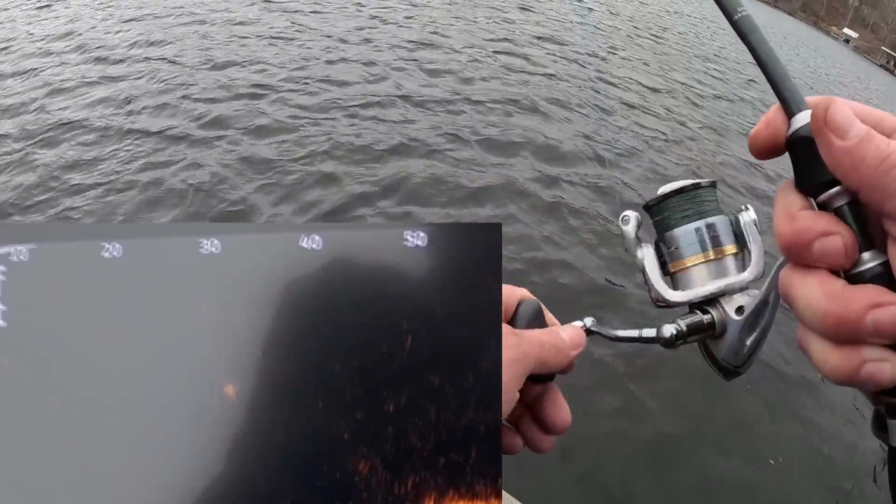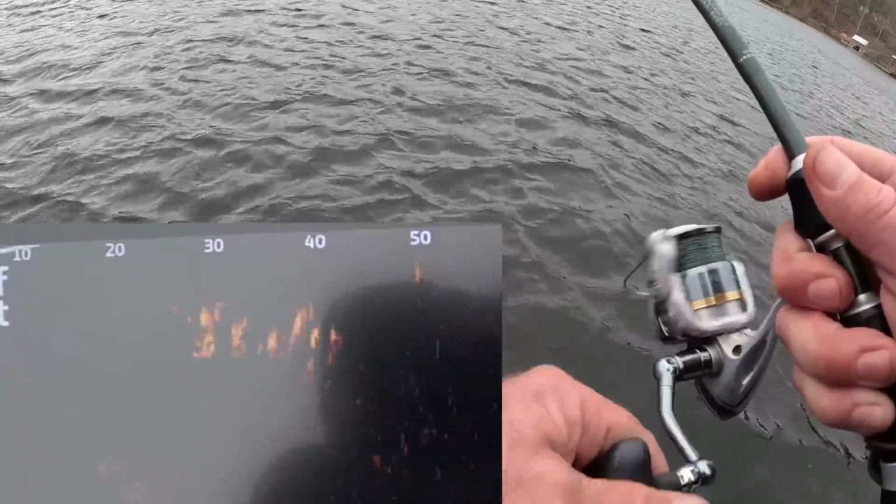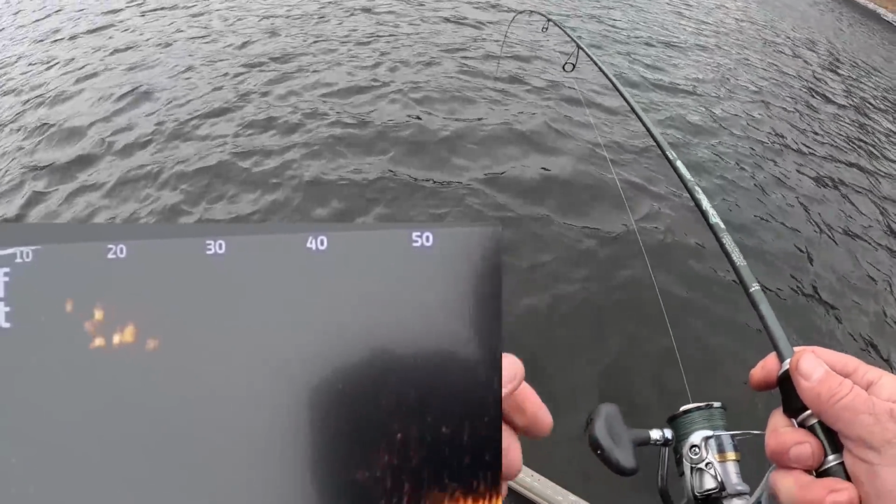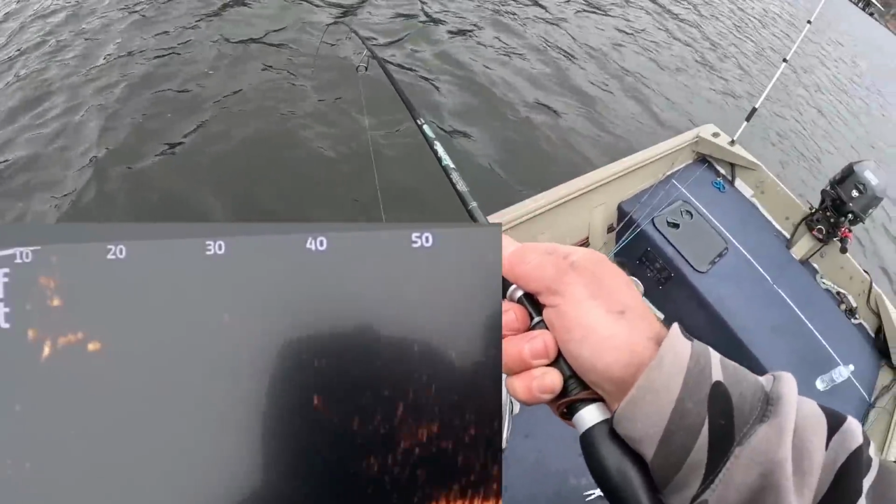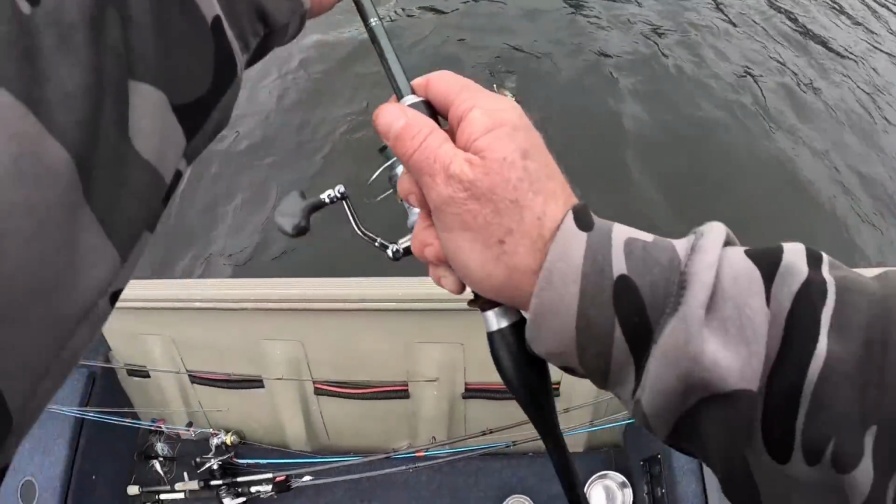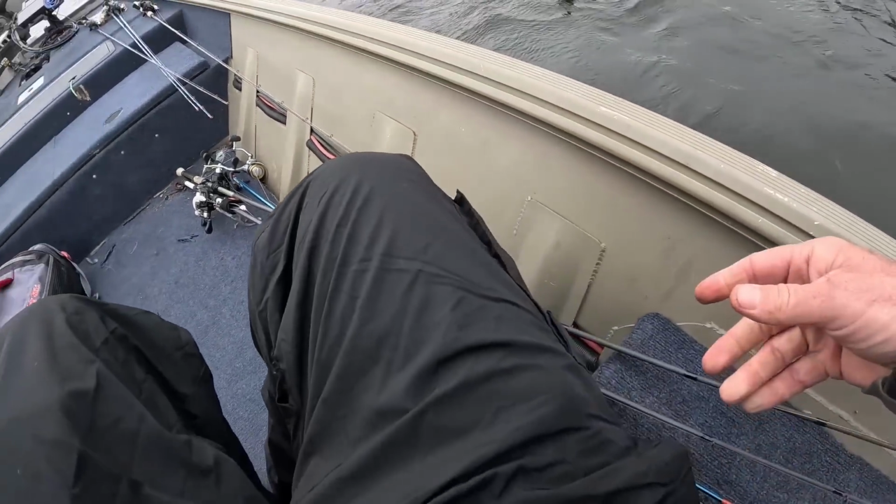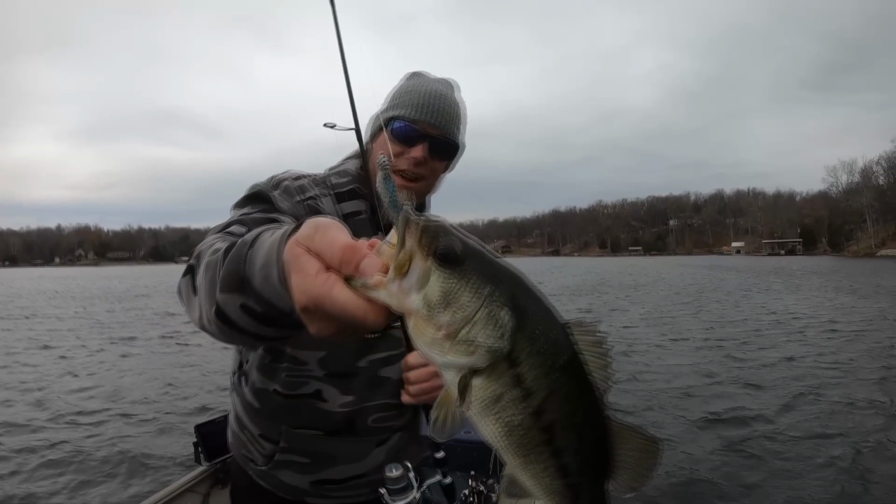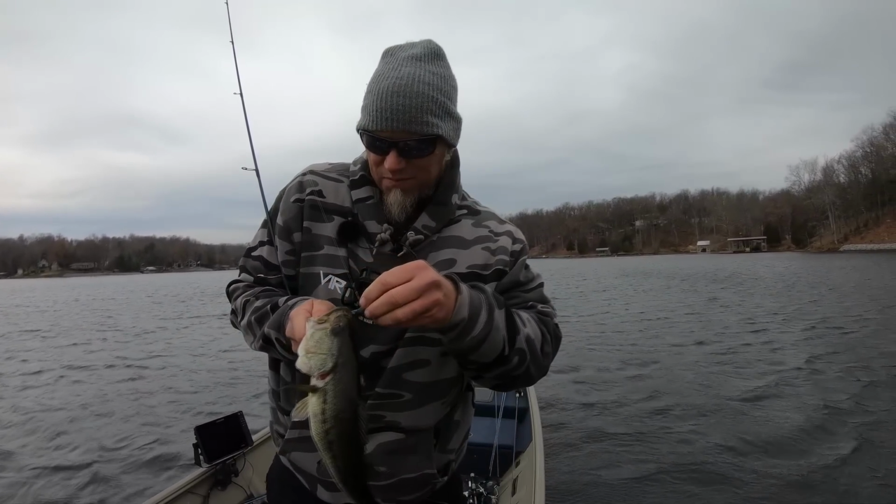Got them. Got them. They're all coming to the boat. Look at that, right in the top of the snout. That's pretty cool.